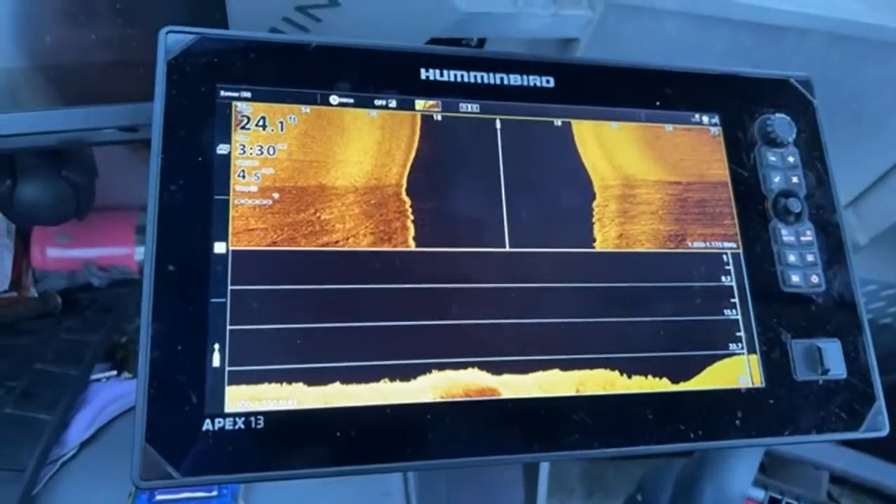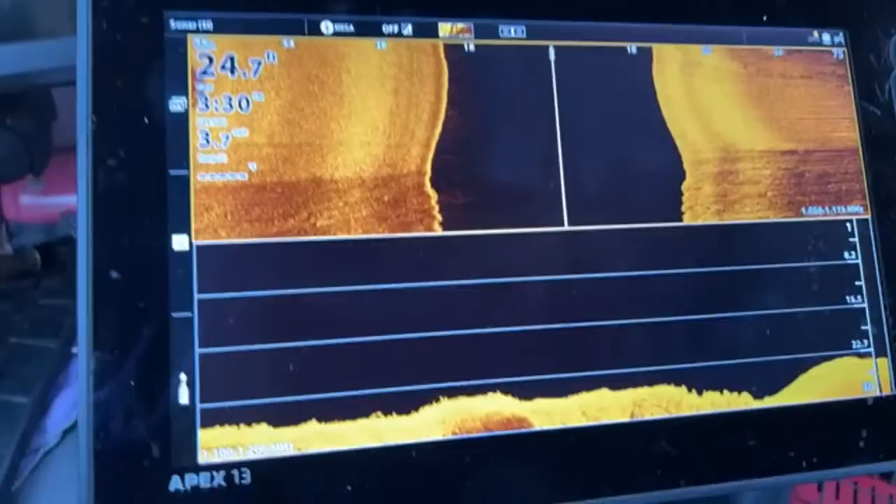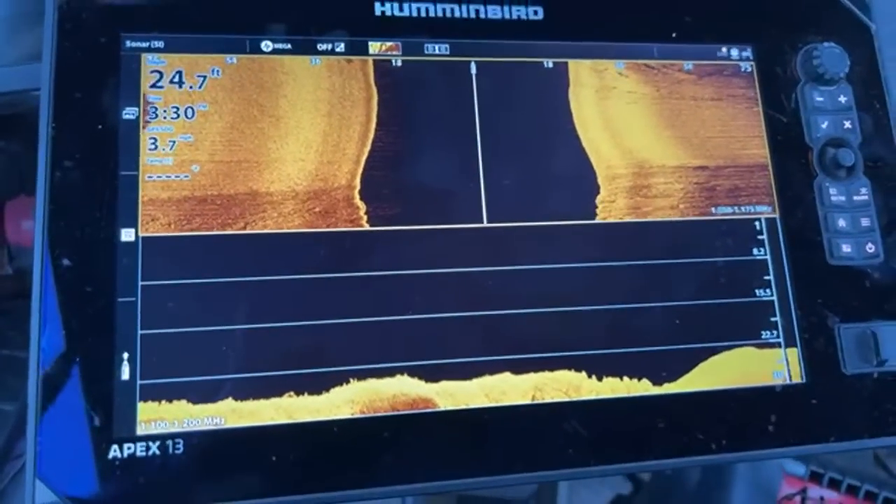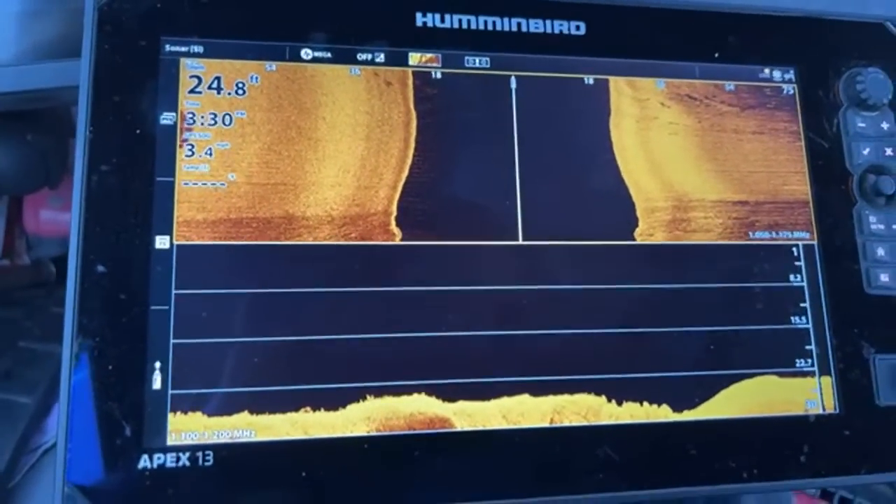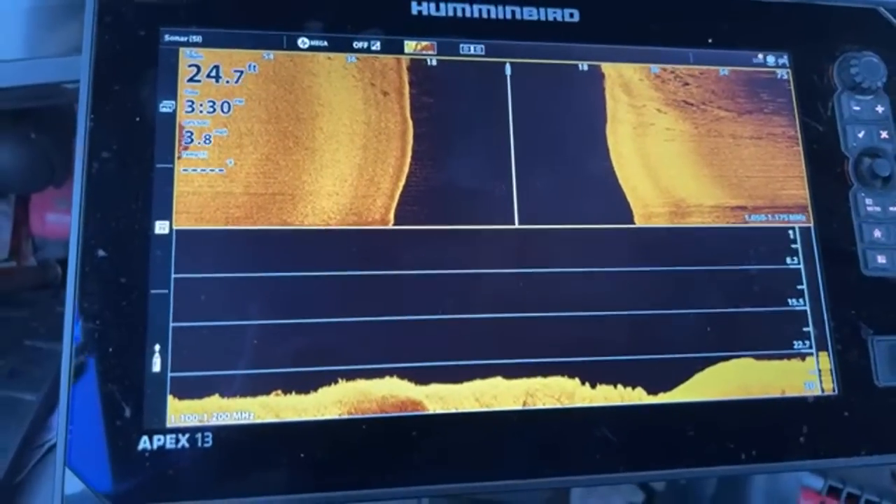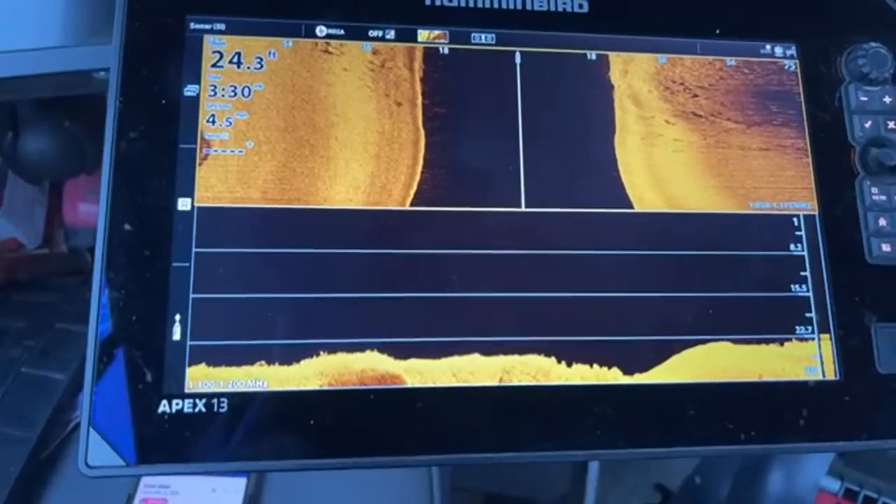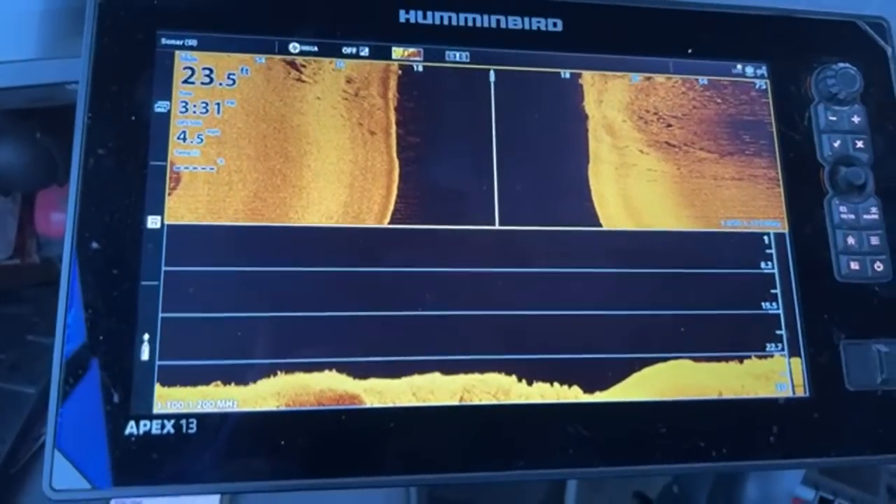With this being a vehicle that's been in the water for 2-3 weeks now, it's obviously not going to look like a vehicle that's been in here for years and years and years. So we are looking for an anomaly. And then from there, we can put down the live scope and investigate it more.